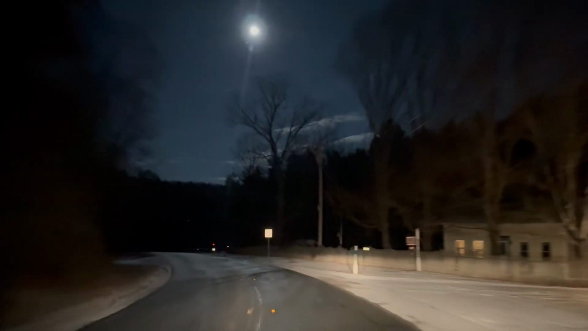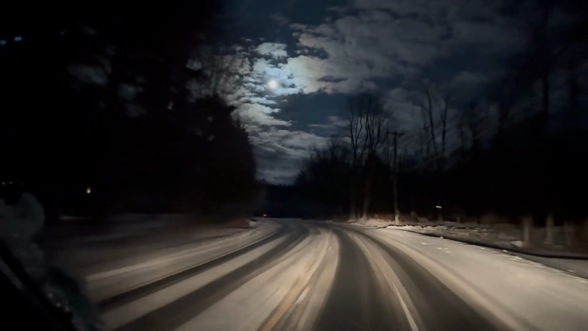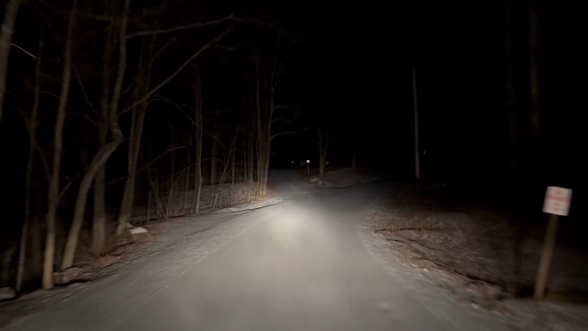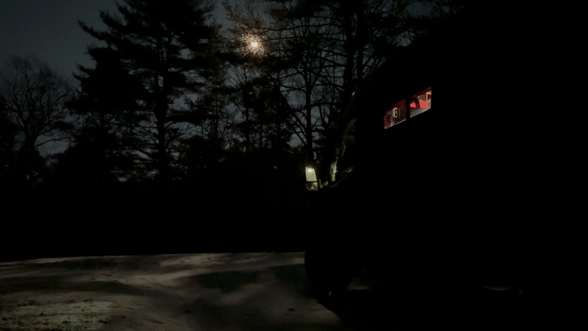To celebrate, I thought I'd stop at the Chesterfield Gorge, which I'm about to drive right by. I know I've been there several times, lost a drone there, flew a drone there, other stuff. It's right up here. Maybe I can get a nice shot of it in the moonlight. With the moon so bright tonight, I want to see if it reflects on the gorge. That would be pretty. Right up here. Oh, it's so dark. Well, at least there's no cars here.